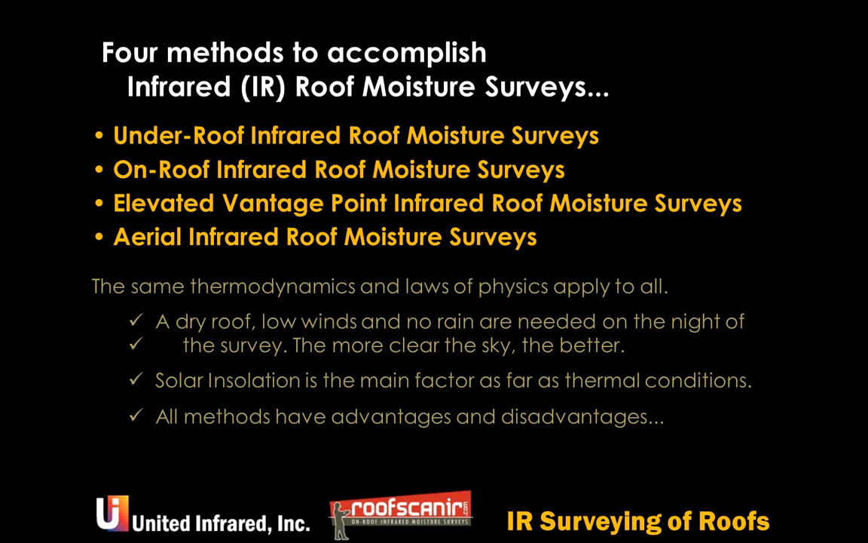The conditions during the time of the survey are quite critical. We also need to make sure that during the day that we do the survey, we get a lot of solar insulation and we have good conditions during that night that we're working.